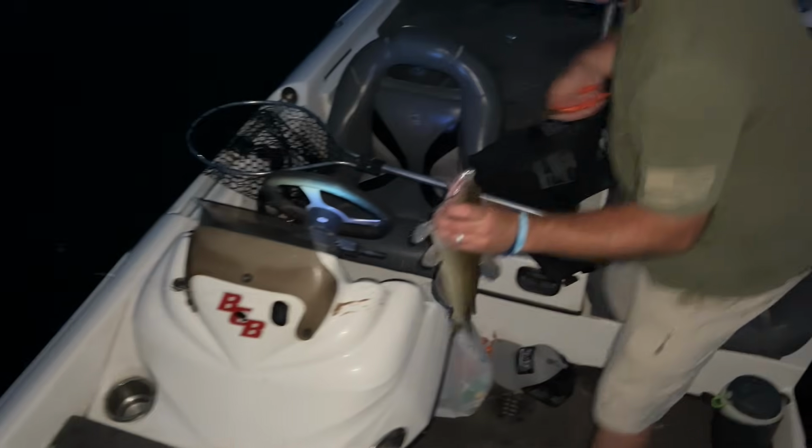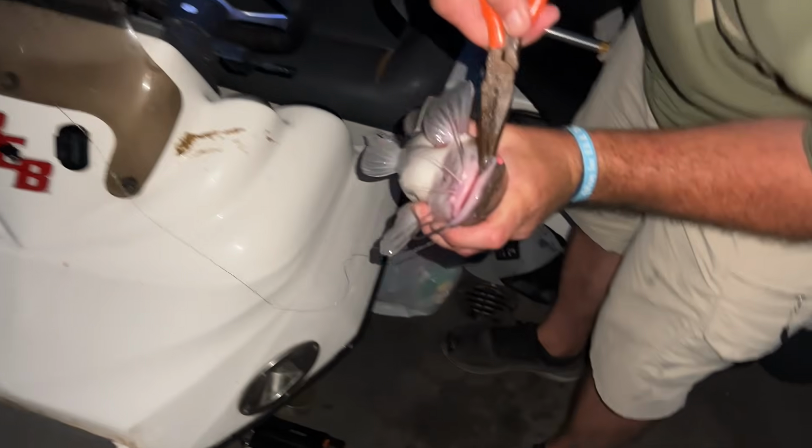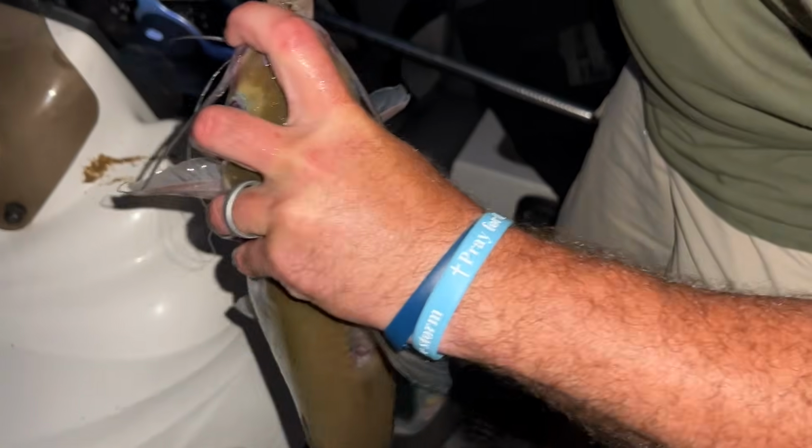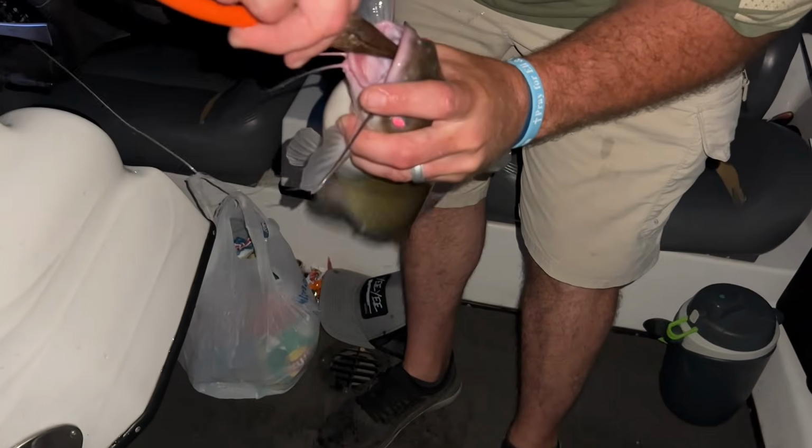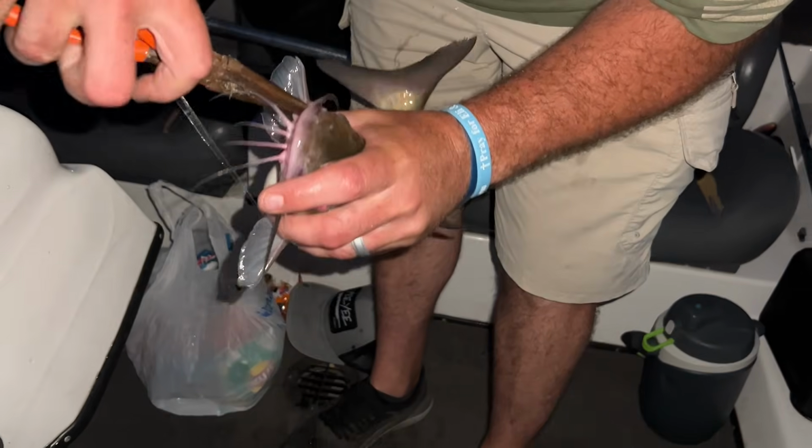Let's go. Where's your hat? You're still wind blown. Hey, don't mess with my hair. That's personal stuff. I forgot that I was in trouble hook, so I wasn't sure if I was supposed to set the hook. Yeah, you can set it.